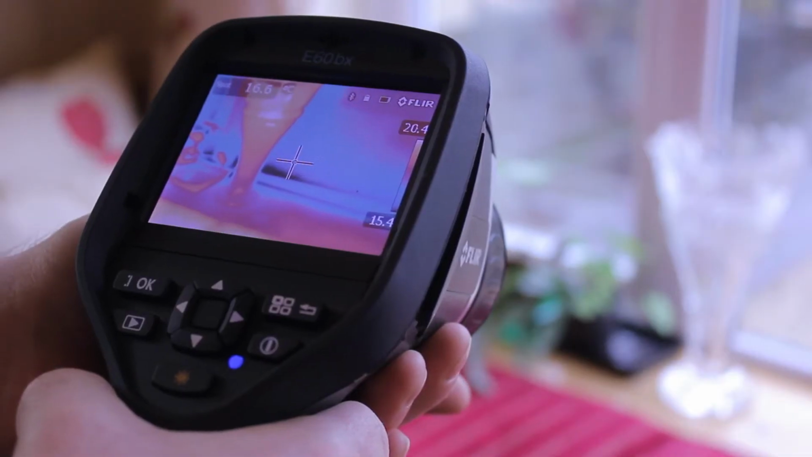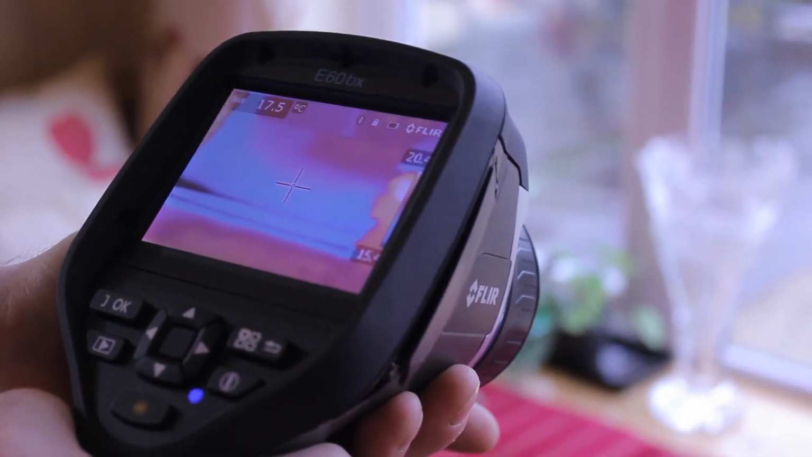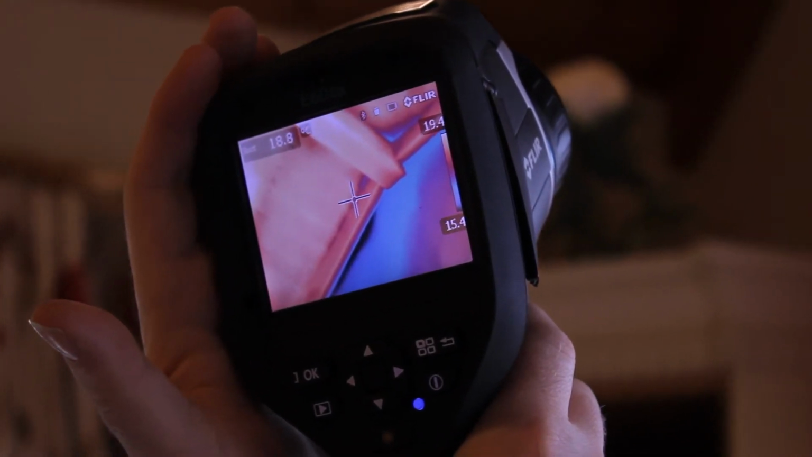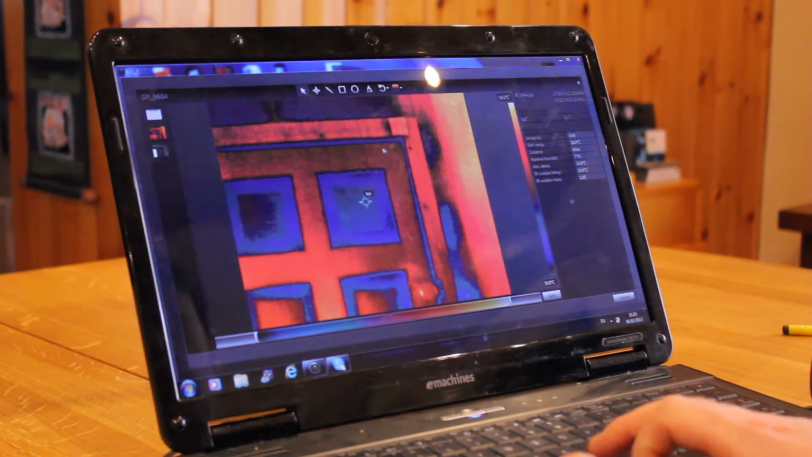When you're looking through the camera, every heat temperature is shown to you in a different colour depending on what palette you use. So every time you're looking at it, the wall might have different colours all the way down it. That'll tell you that there's something going on there, whether it's a lack of insulation, or a damp spot, or a cold draft coming in. And then from taking numerous pictures and reviewing them over and over again on the laptop, you figure out what the problem might be.